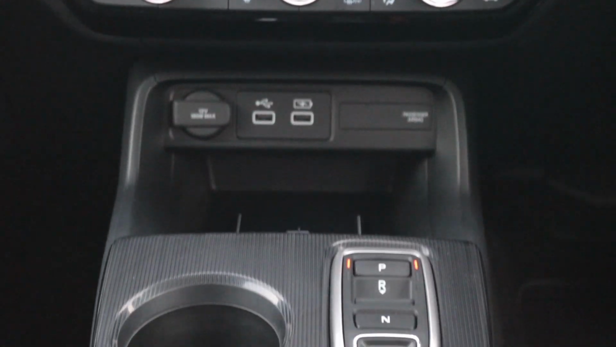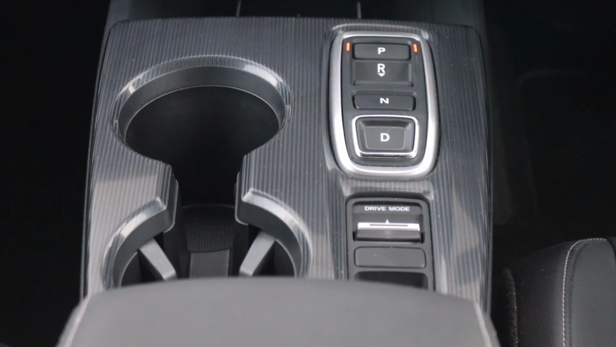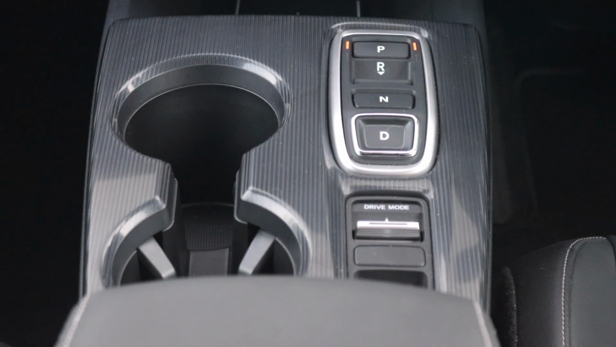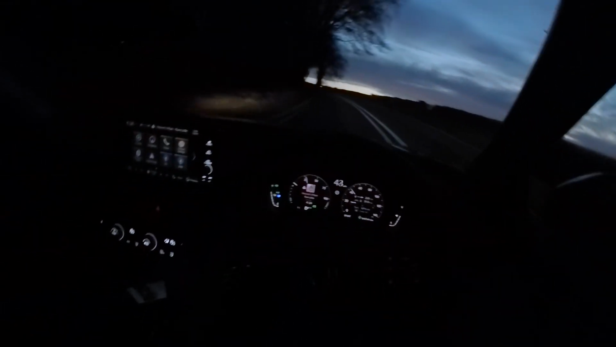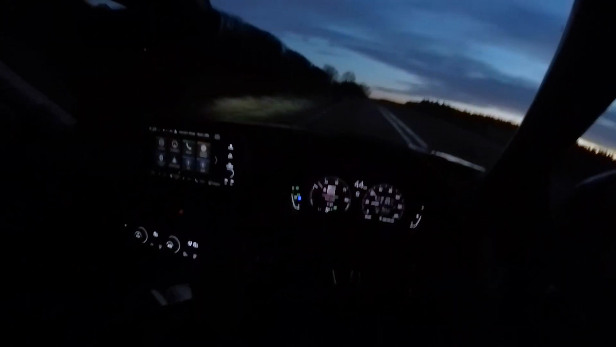But they feel a bit cheap, and you've got this faux carbon fibre trim down here, which you can't see because it's too dark now, but that just feels a bit cheap and nasty. Other than that, the interior feels well made and well put together. You get a sense that this will last for a long time, but it's a Honda. That's what Hondas do. They go on forever and ever.